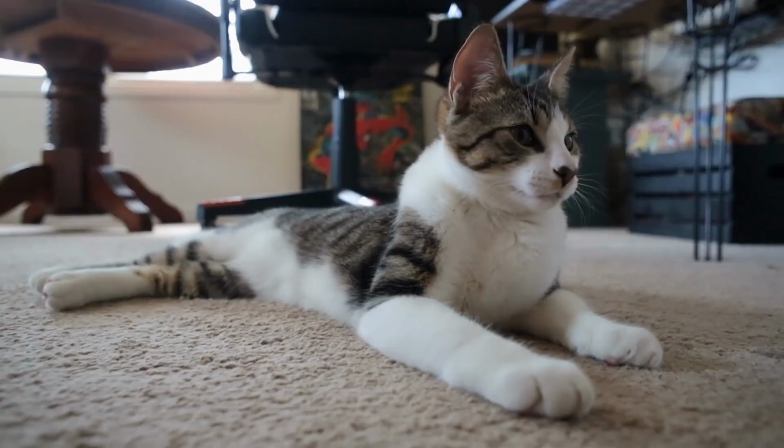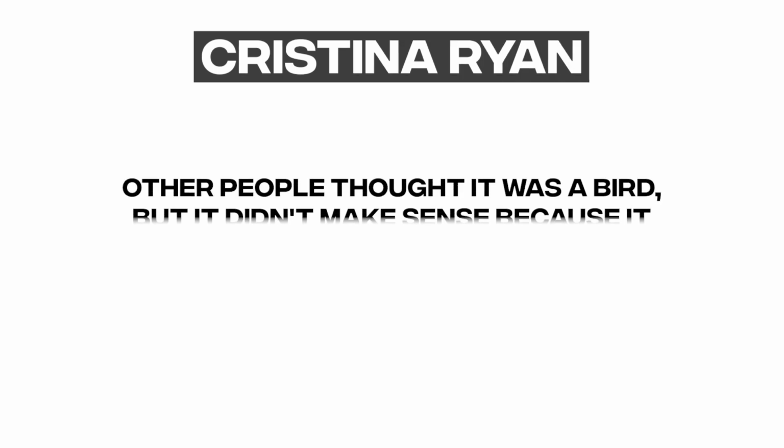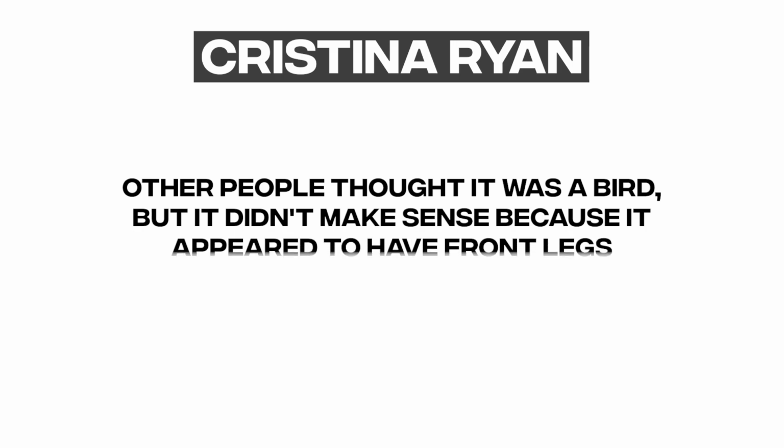Any animal we can conceive of that would be walking at 3:40 a.m. would not walk in this manner. There's still no clear answer. People speculate that it could be a dog, a fox, some other kind of animal, but such creatures do not walk in this manner and don't have the back legs that this animal does. She also stated that other people thought it might have been a bird, but it didn't make sense because it appeared to have front legs.